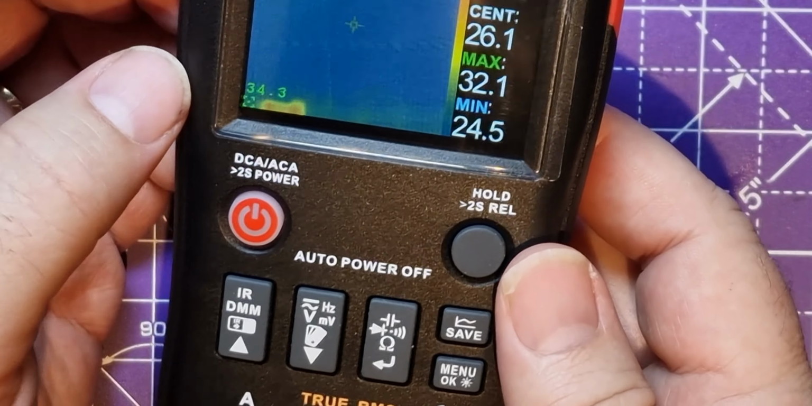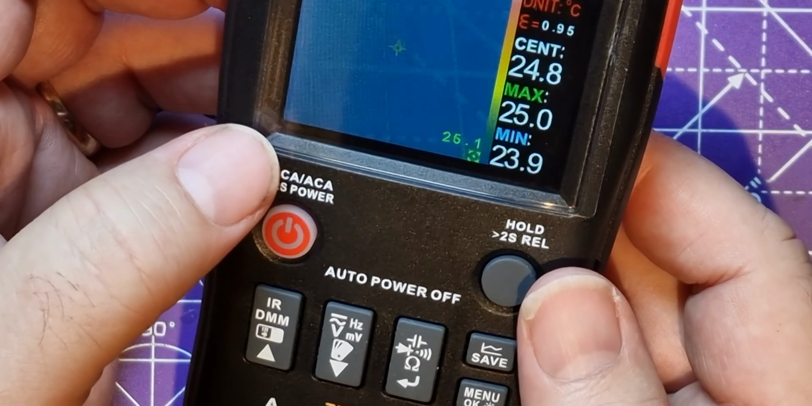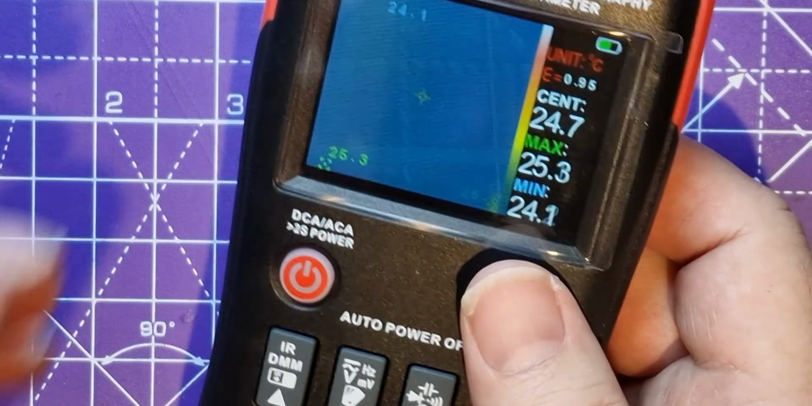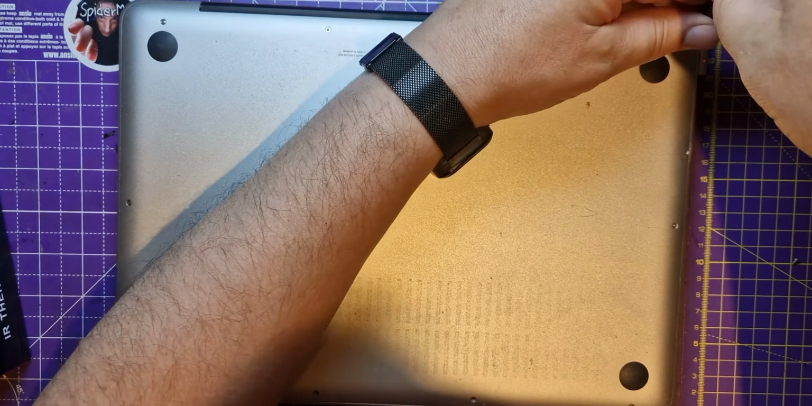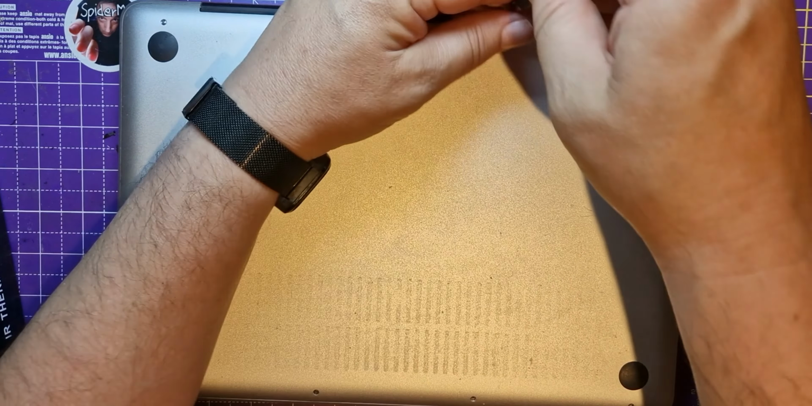So it's interesting. And actually, if I can use this for other things as well, it might be a really good multimeter if I've got this thermal camera as well. I mean, actually, let's play with something thermal for a second. Let's have a look inside my Mac. These three at the top on these Macs are the long ones.